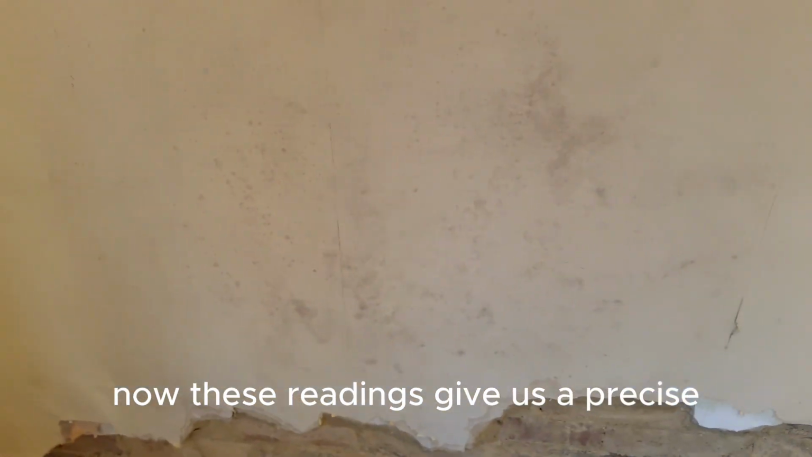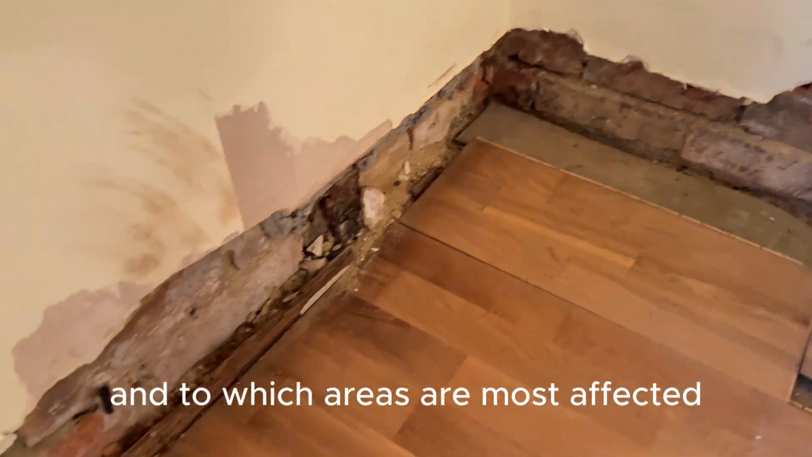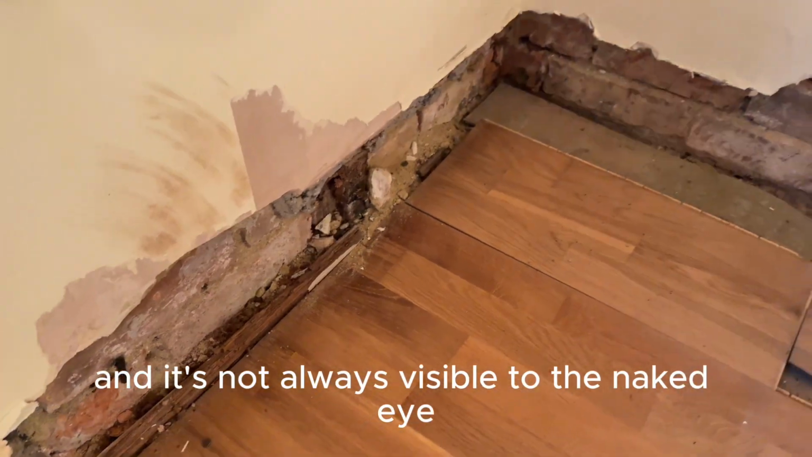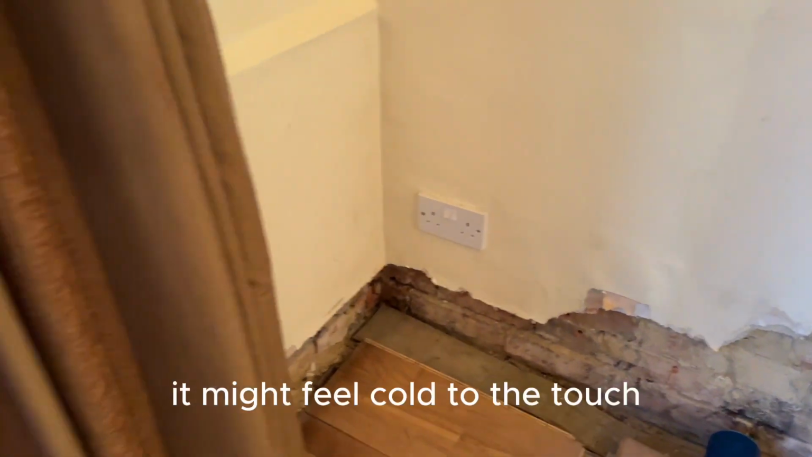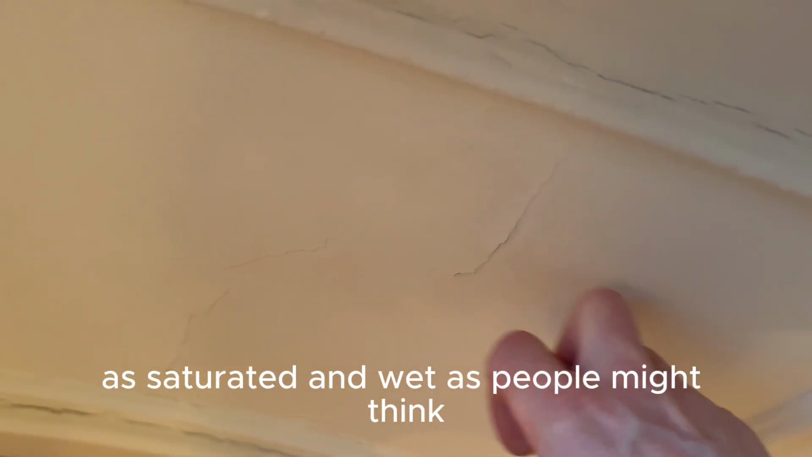Now these readings give us a precise map of how far this moisture is travelling and which areas are most affected. Again, very, very damp in this corner, and it's not always visible to the naked eye. It might feel cold to the touch, but they're not always as saturated and wet as people might think.